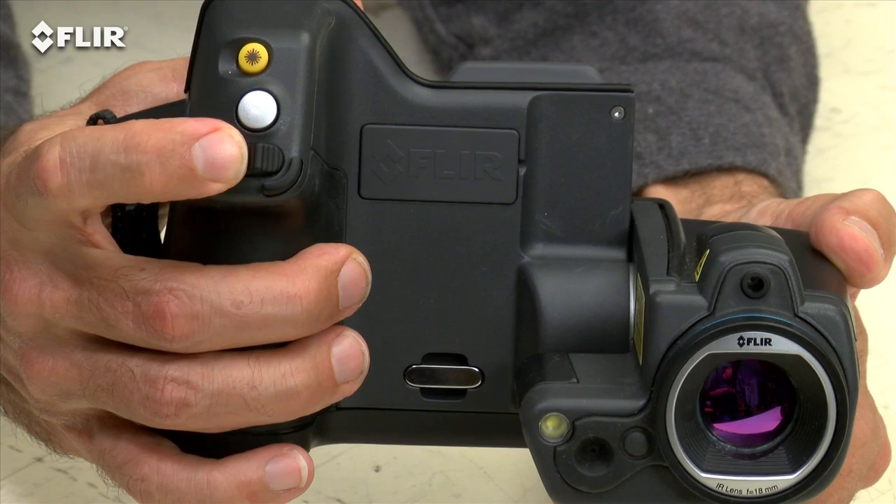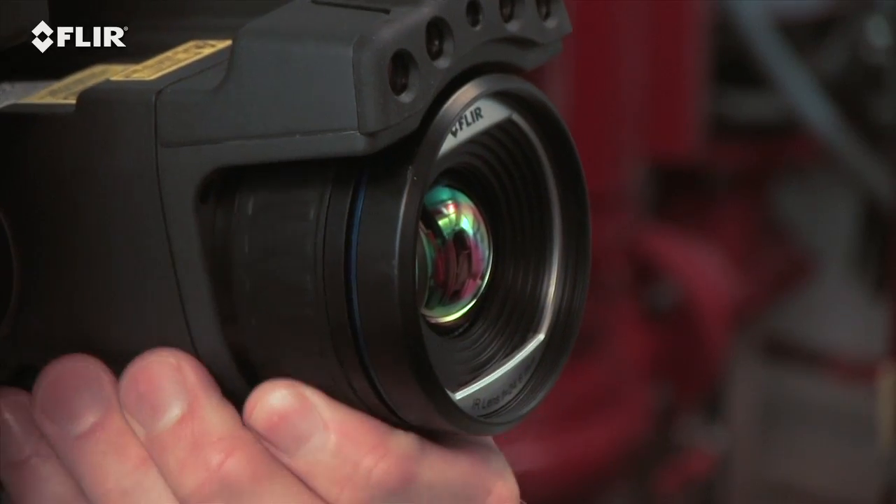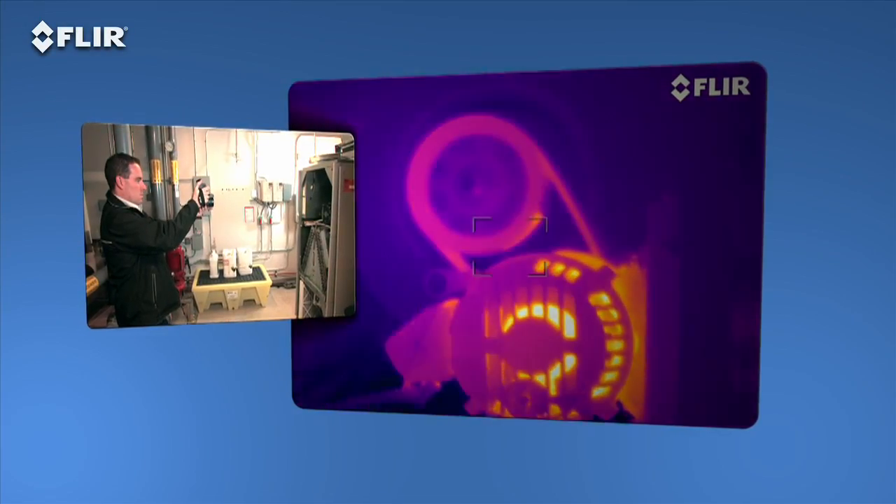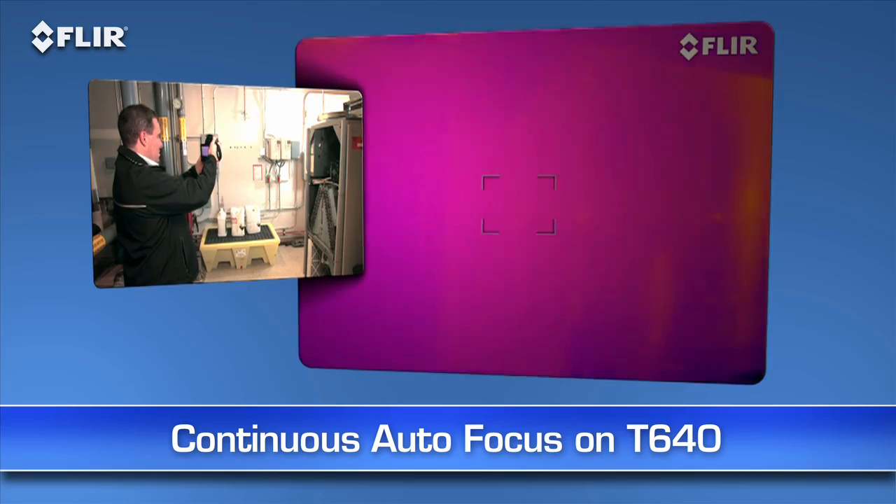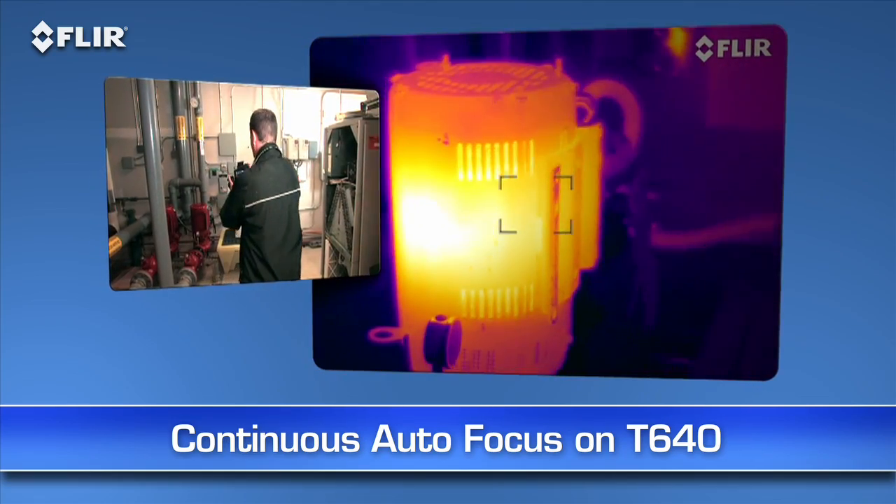But you can always take full control with the fine adjustment here on the T420 and 440, or the focus ring on the T620 and 640. Also on the T640, you have the added benefit of continuous autofocus to keep your images sharp no matter where you aim without touching a thing. How's that for ultimate speed and accuracy?